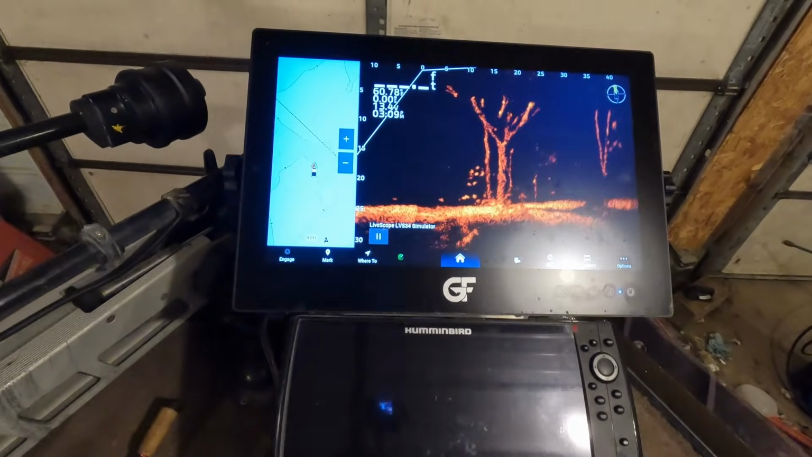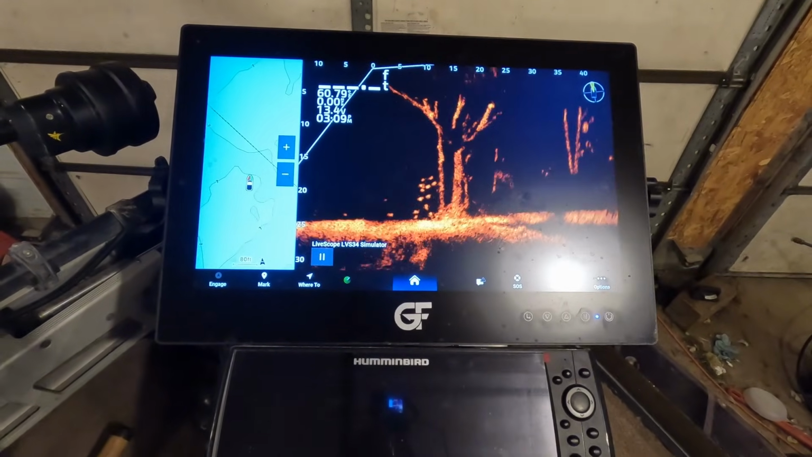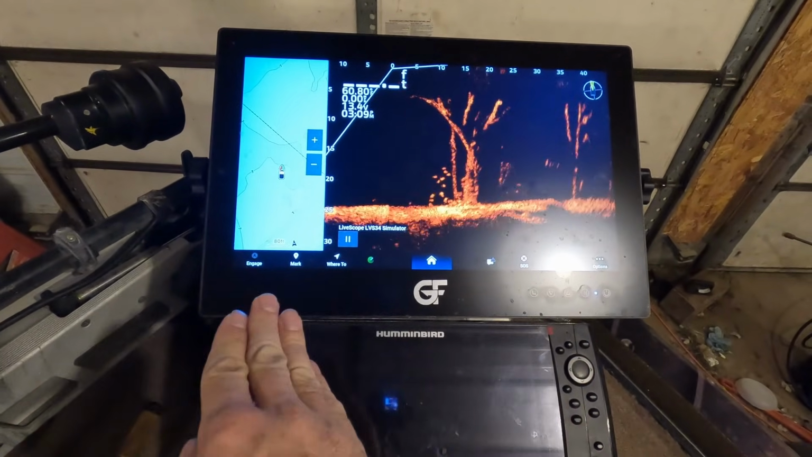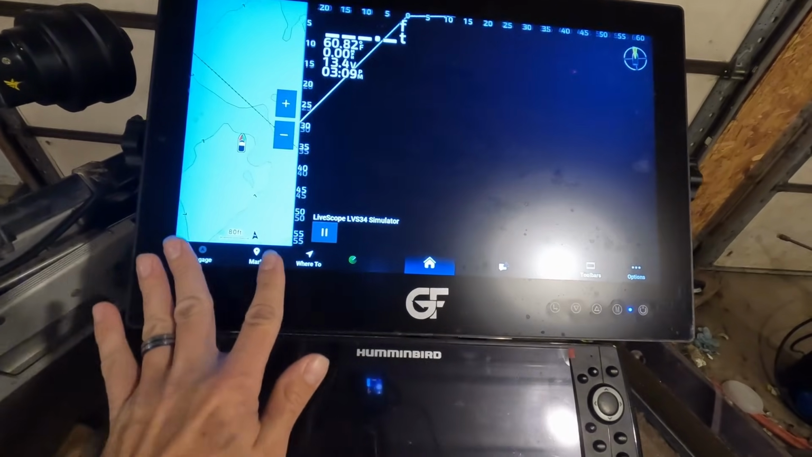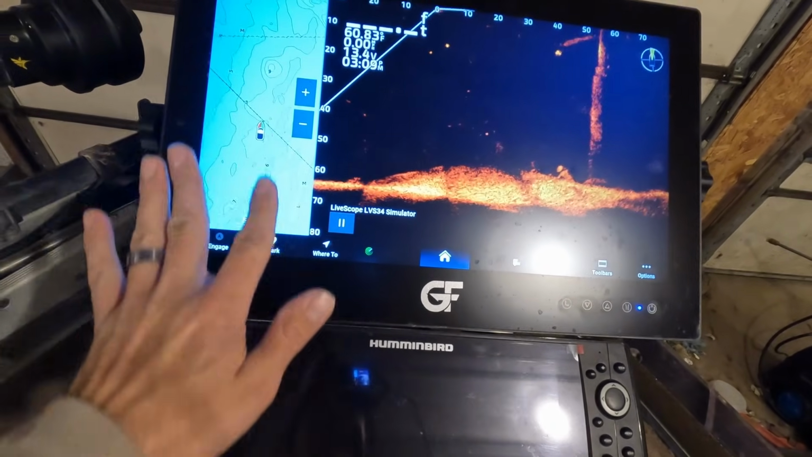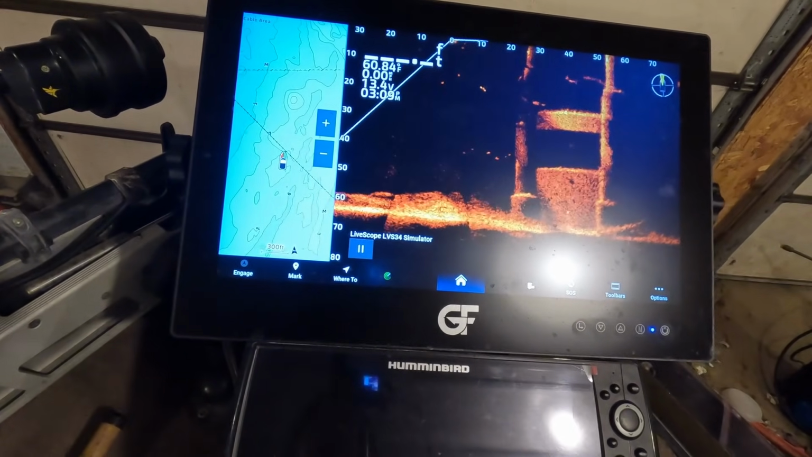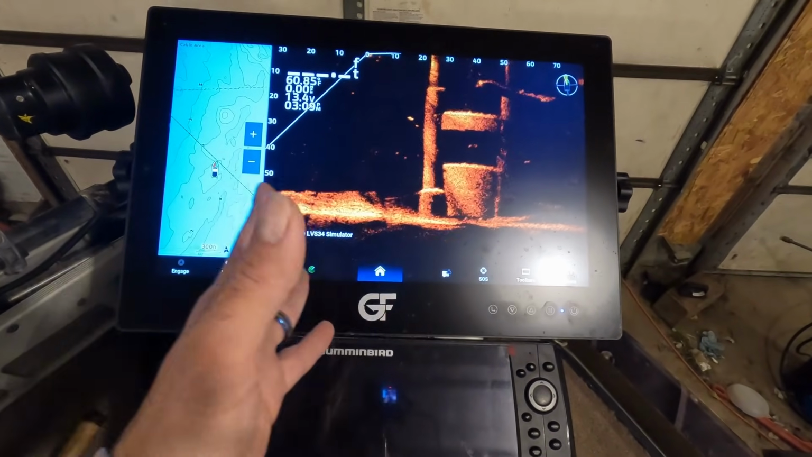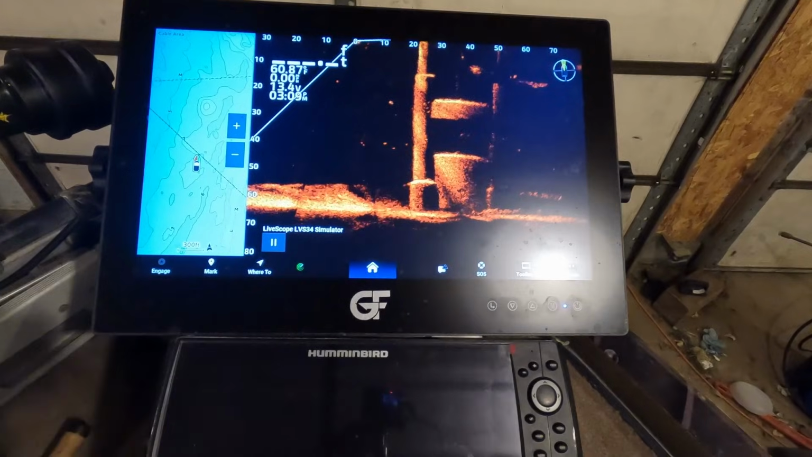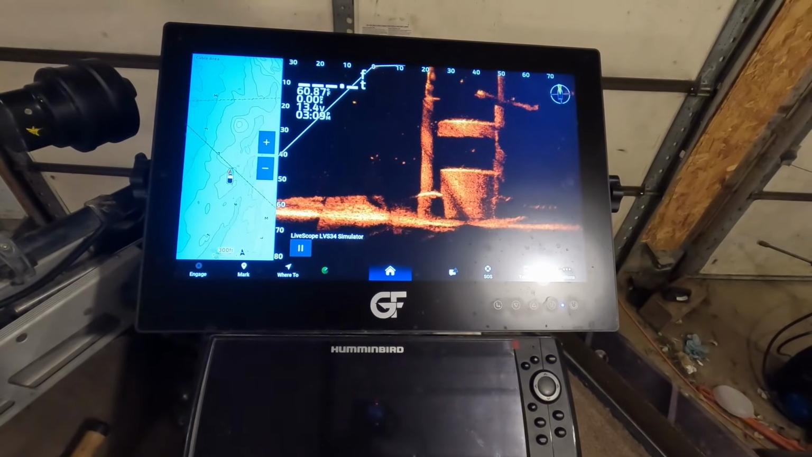My all-time favorite screen so far is the live scope split with the map. I still have enough of a sliver of a map for my Navionics charts, and I still have way more live scope screen than you'll ever need.